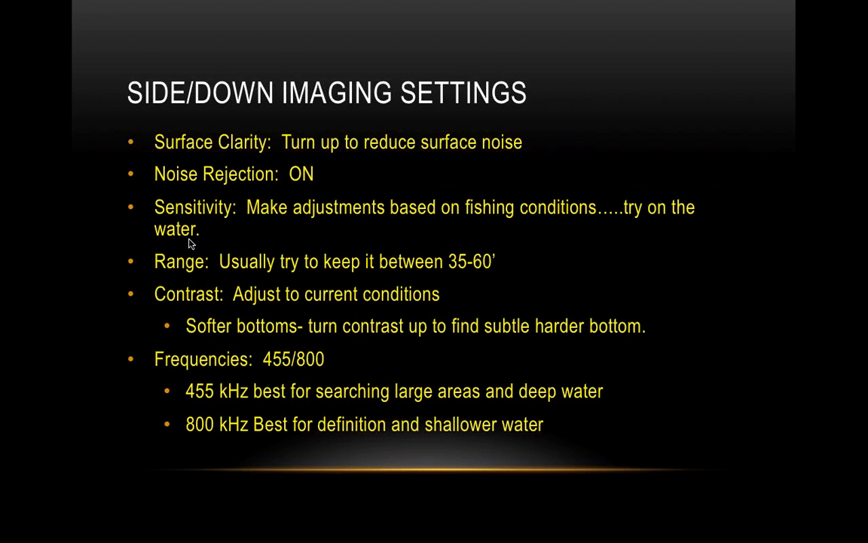So I always keep it between 35 and 60 feet, depending on where I'm fishing. If I'm fishing deeper, generally I will move it up a little bit, because you lose a lot of your bottom from the actual water column, which you'll understand when you go out there.